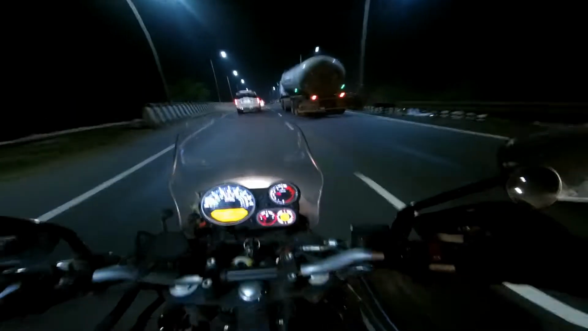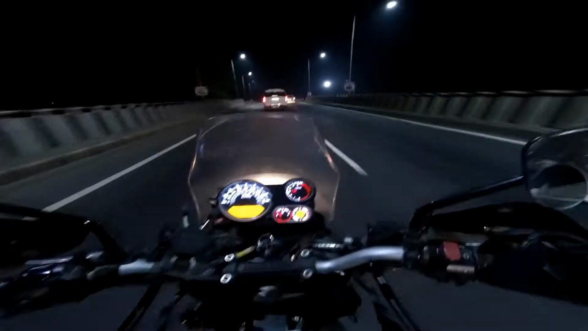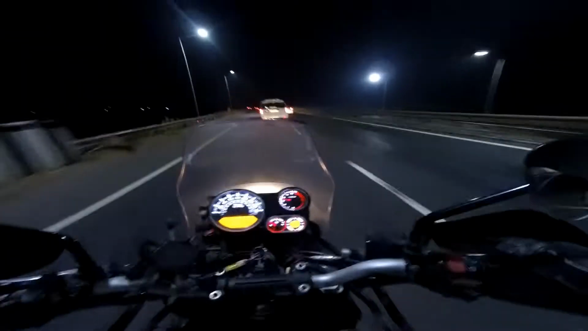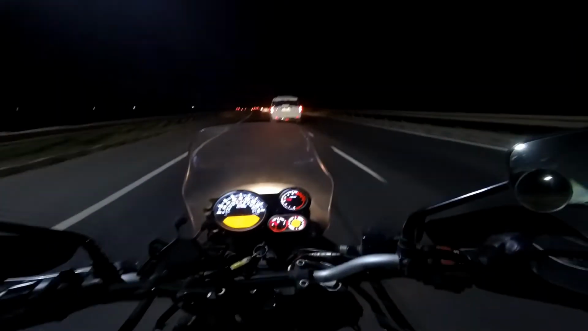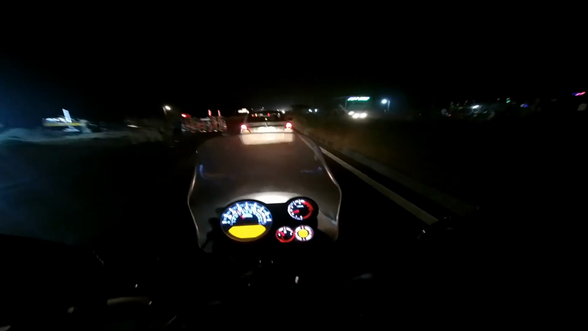Well, this is good. We don't have to wait a long time at the intersection. Always keep a good braking distance from the car in front of you, and always check your mirrors before changing any lane.